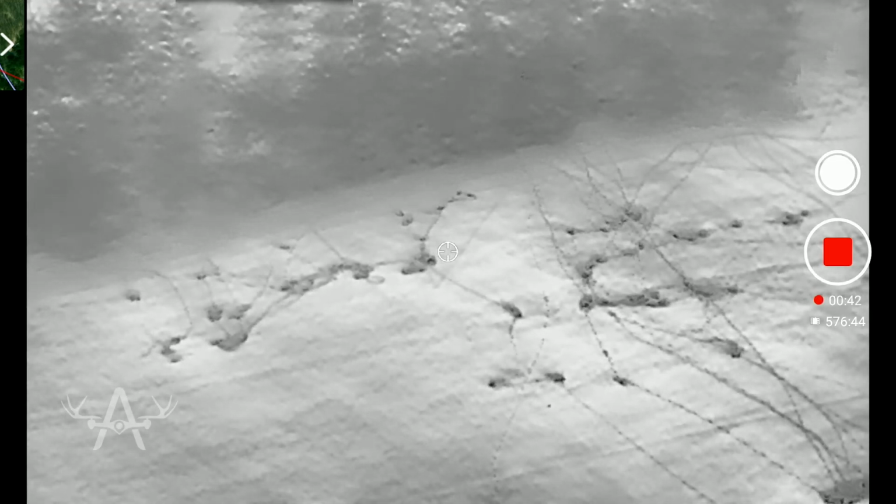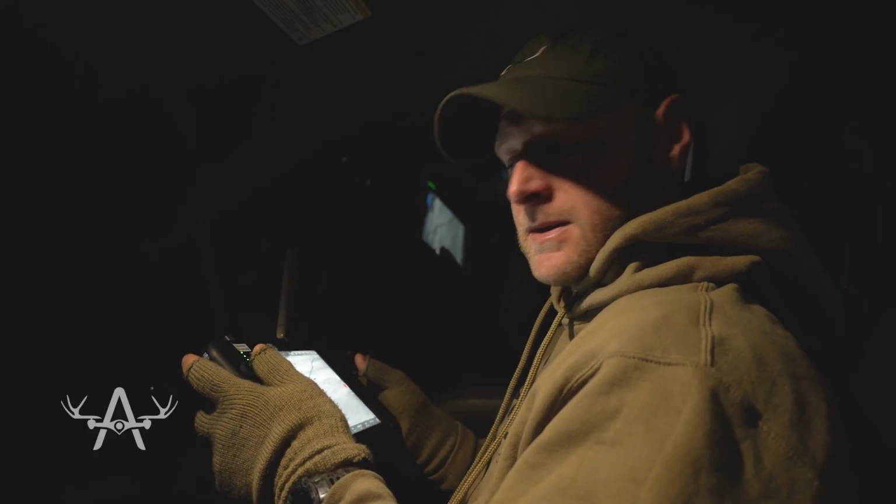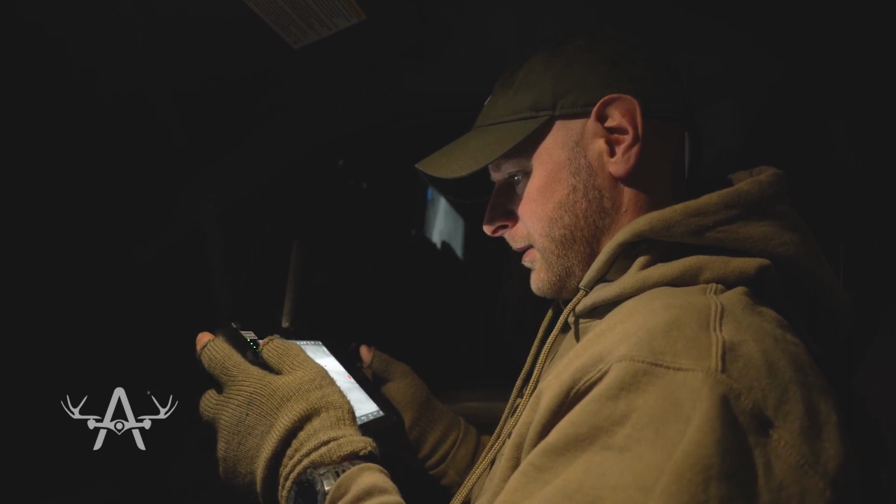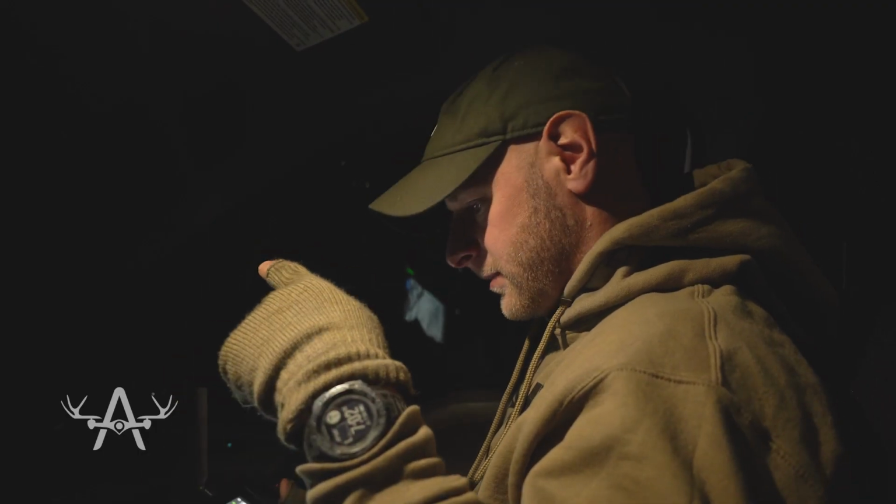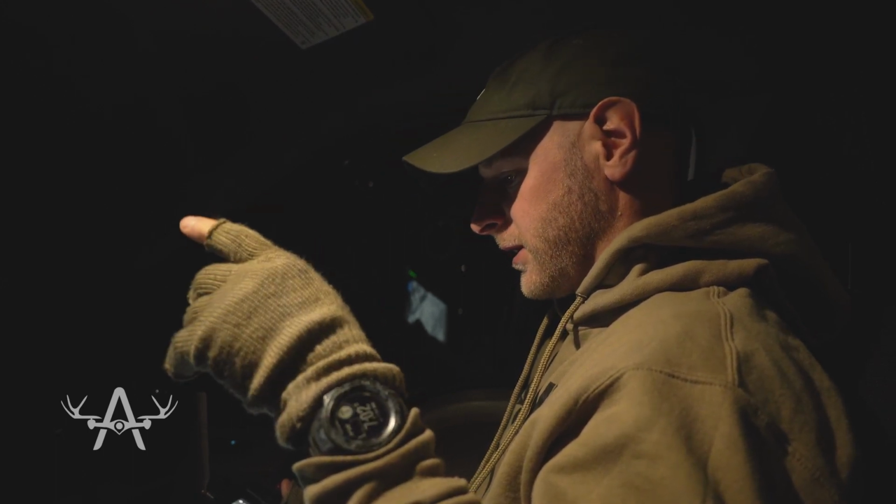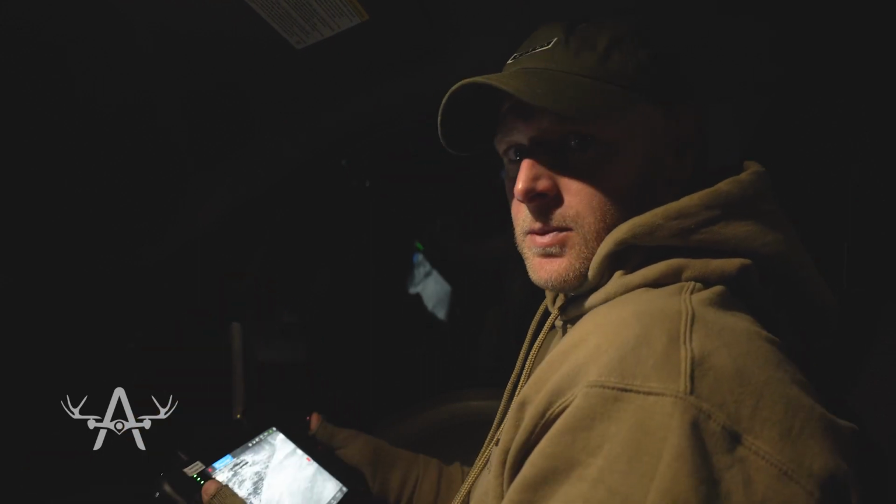This is right after season here in Michigan, so they've been pressured a lot. Are they only running because of the hard Michigan gun season, or are they really that spooky with Arron driving through his field to go hunt in the morning? We're gonna go meet up with Arron at his cabin, and then we're gonna start flying his entire property. So got a lot more to do yet this morning.